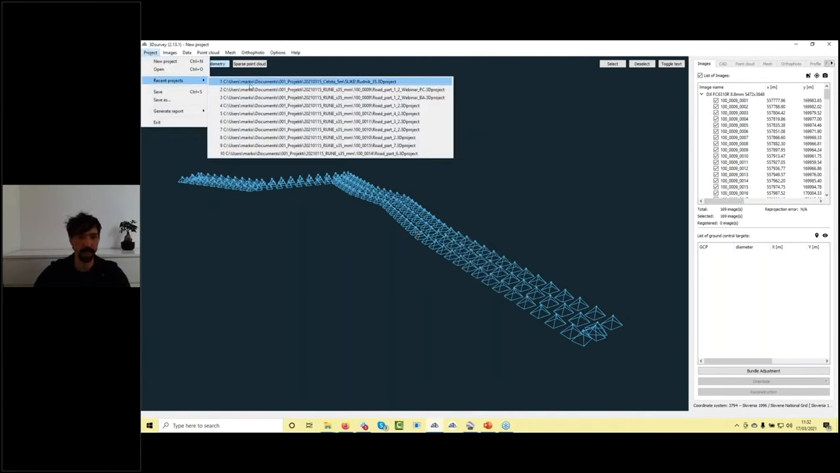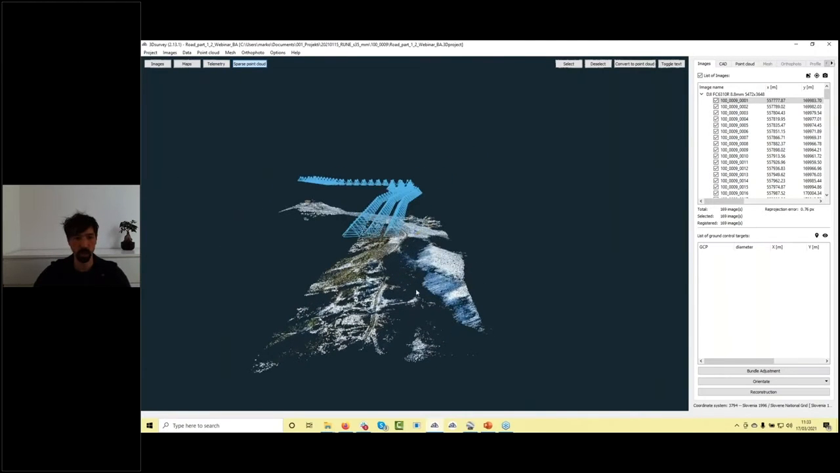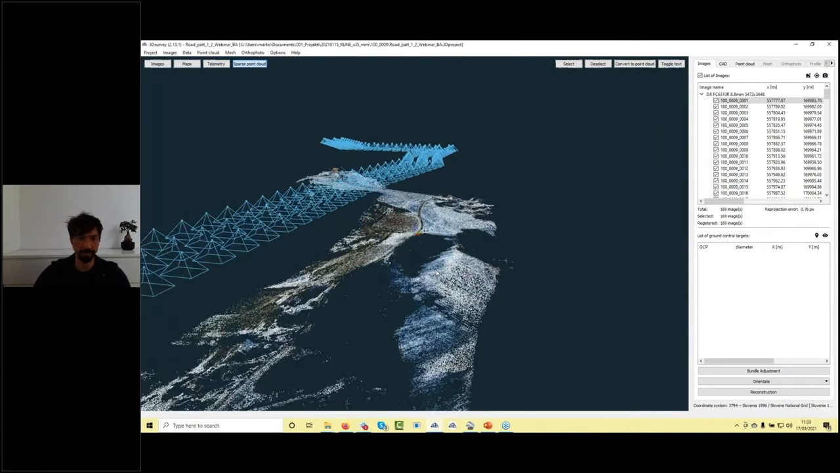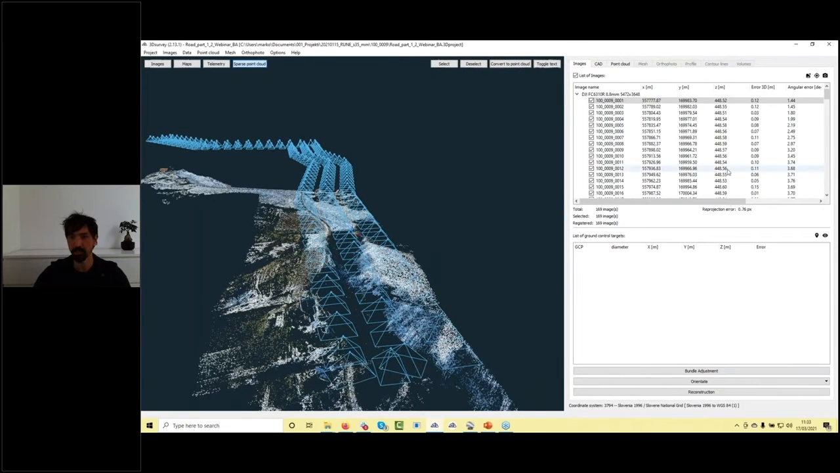So I have already prepared the result of the bundle adjustment step here, and I will just open this project. This is the so-called sparse point cloud. We can already see the rough estimation of the terrain. So you can see the camera positions. If I extend my view here on the right side, you can also see the 3D error for every camera. So this model is already orientated, and the accuracy of the camera position is between 1 centimeter and 10 centimeters.